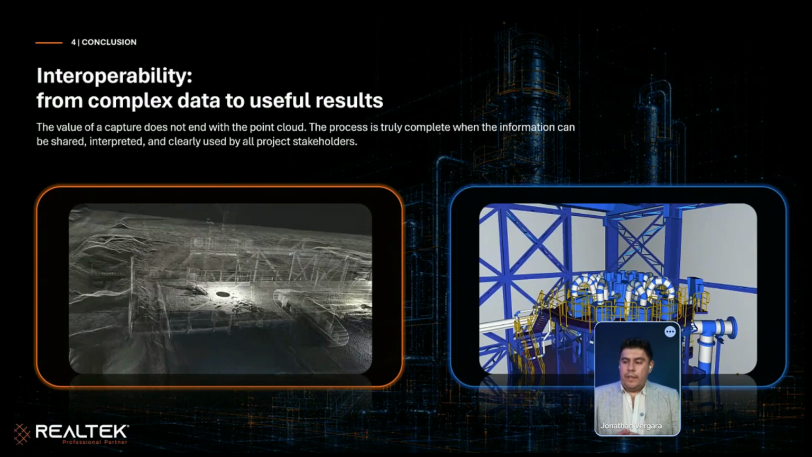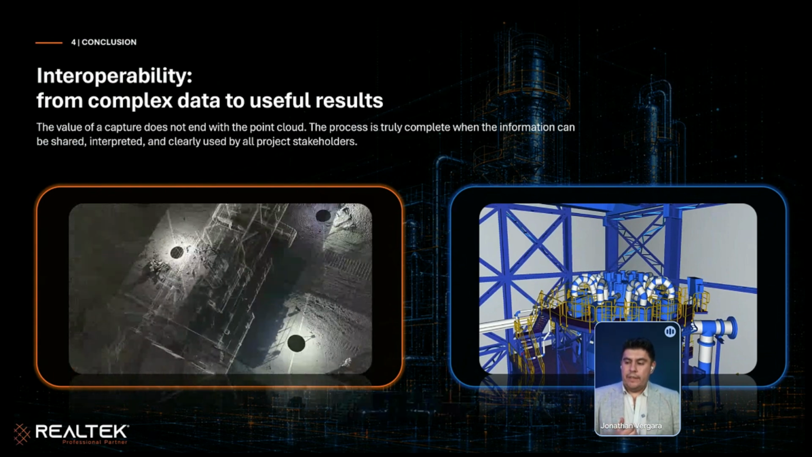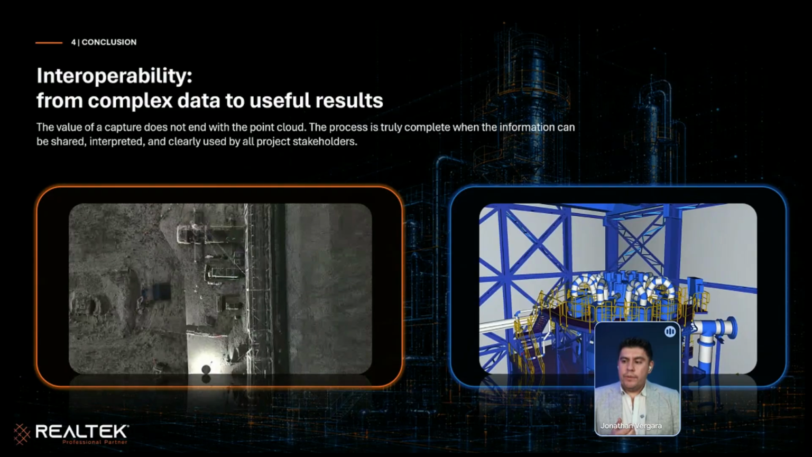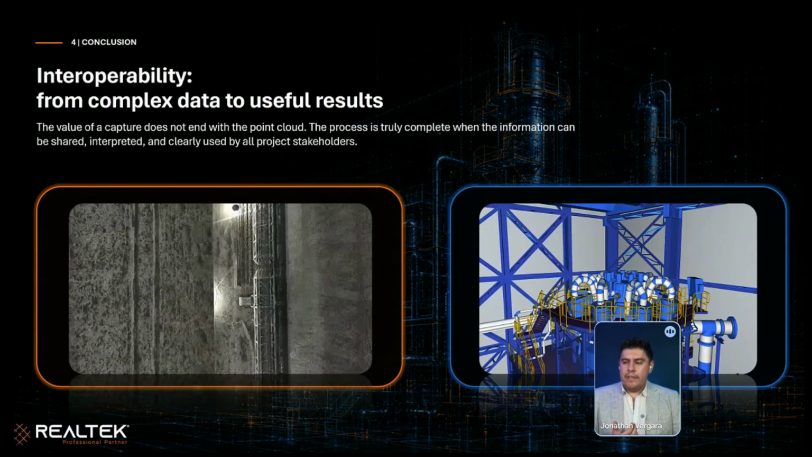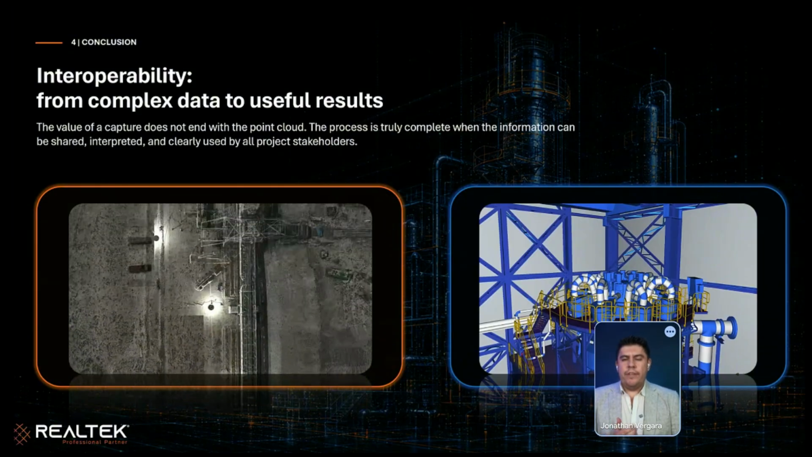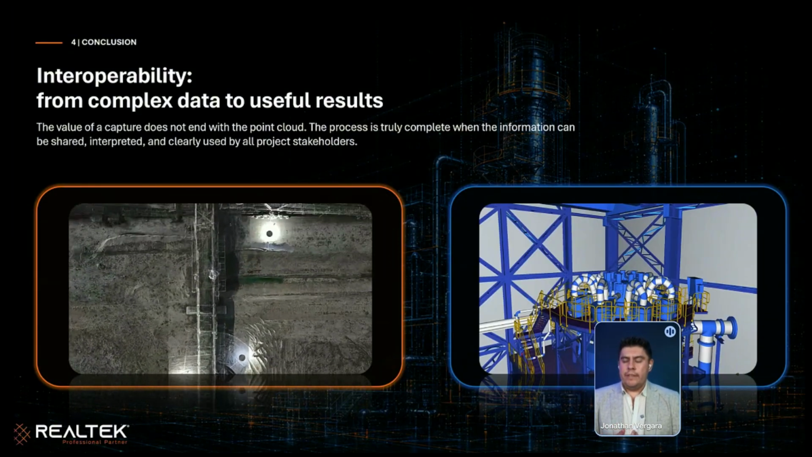So at this moment, our experience tells me you use terrestrial laser scanning only in 20 or 30% of the cases. So it's not so necessary these days.